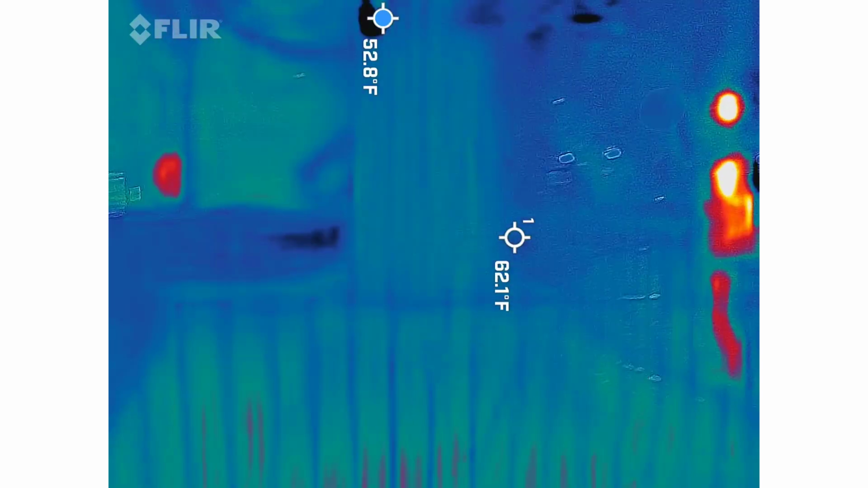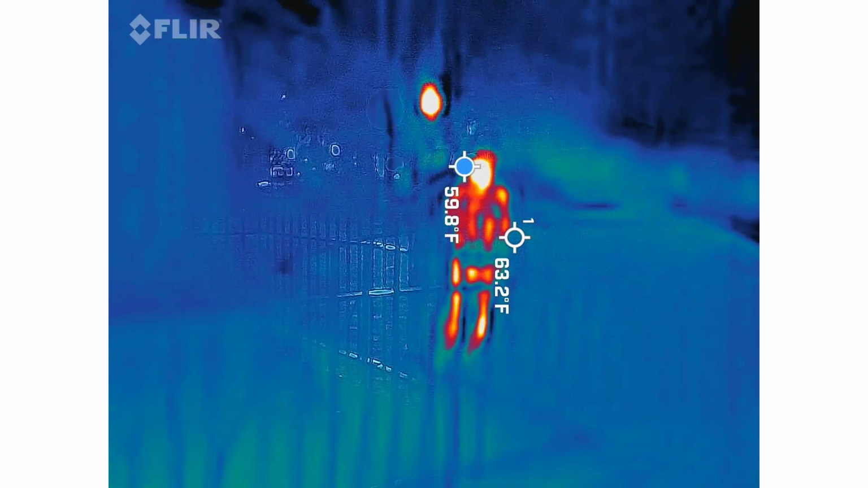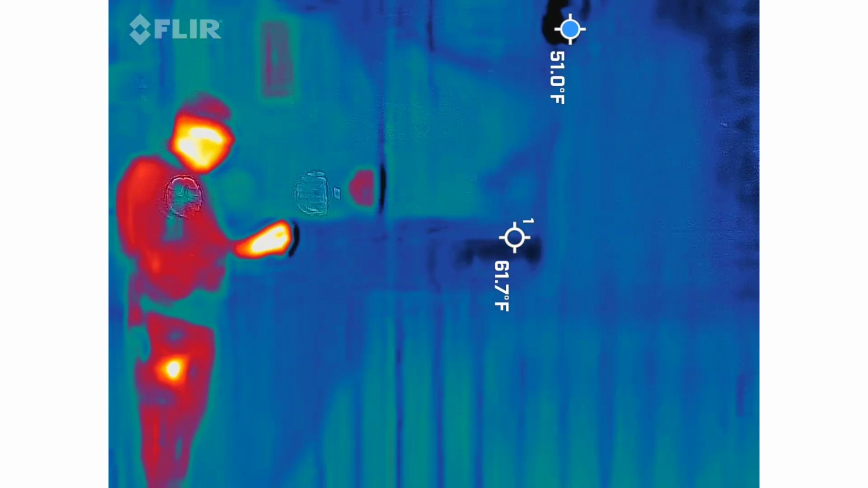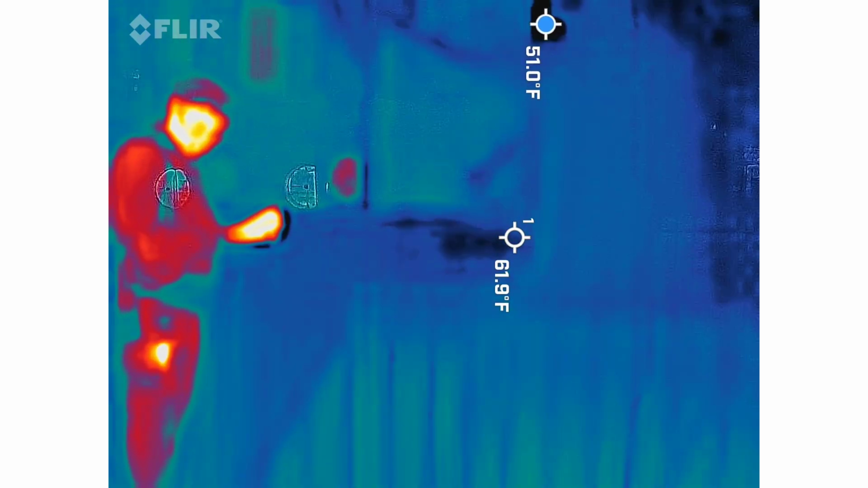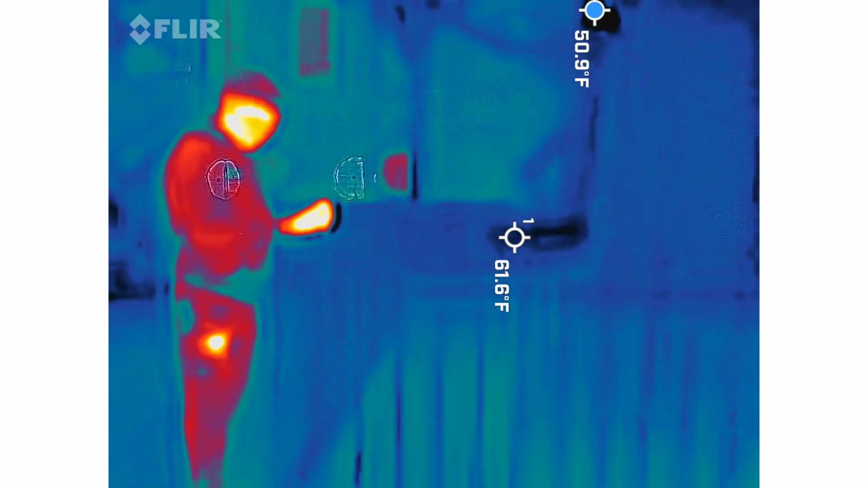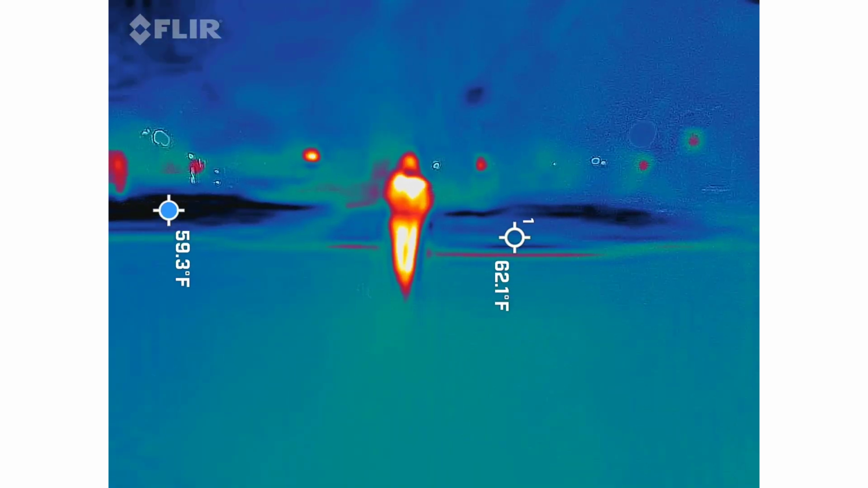You see him right there? Picks up pretty good.